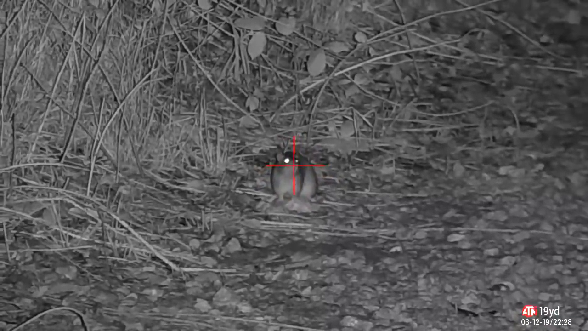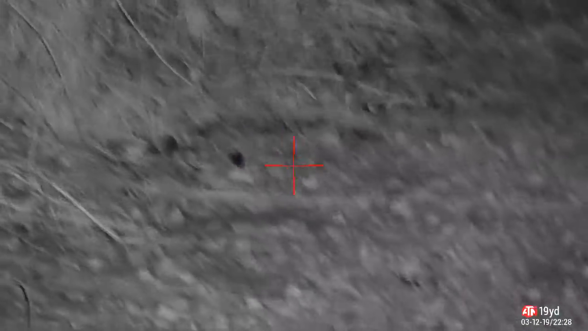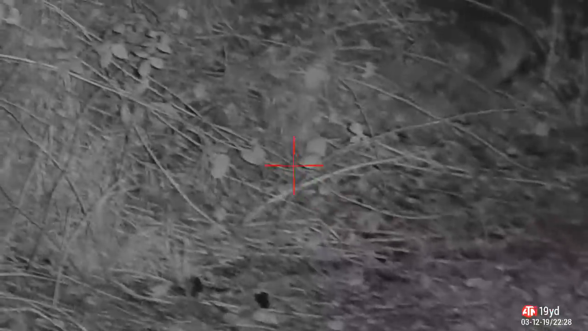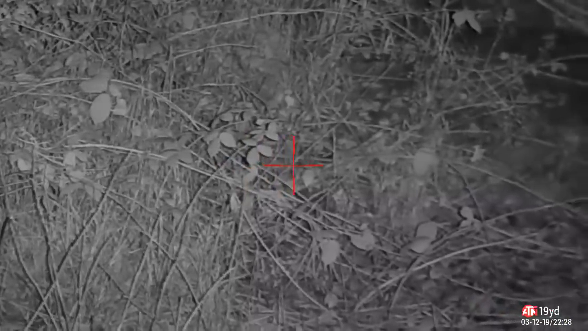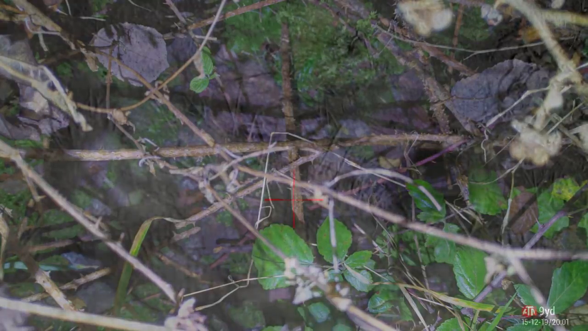This one, sitting looking at me, take the shot, lands a little bit low, goes in as an upper body shot. He disappears off, I find him and I dispatch him. And that's him there in the trees. Took another 2 pellets, just to make sure he was dead, but he's a goner.